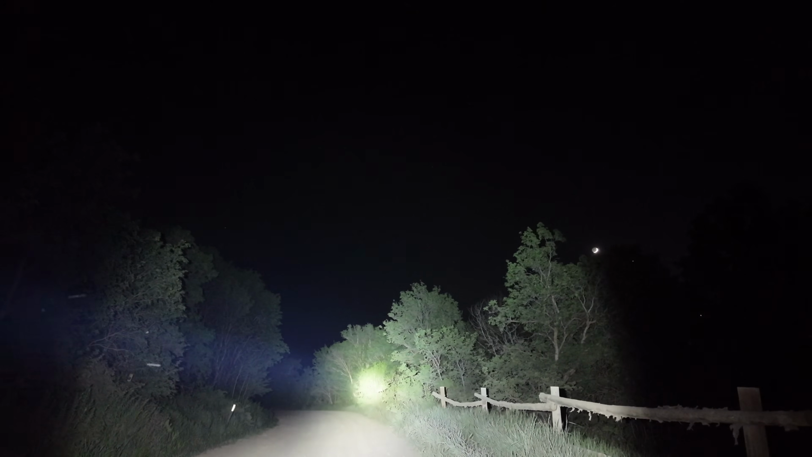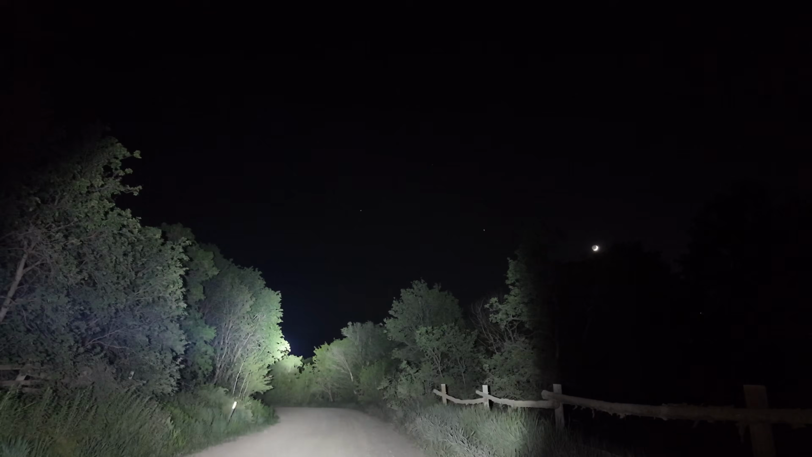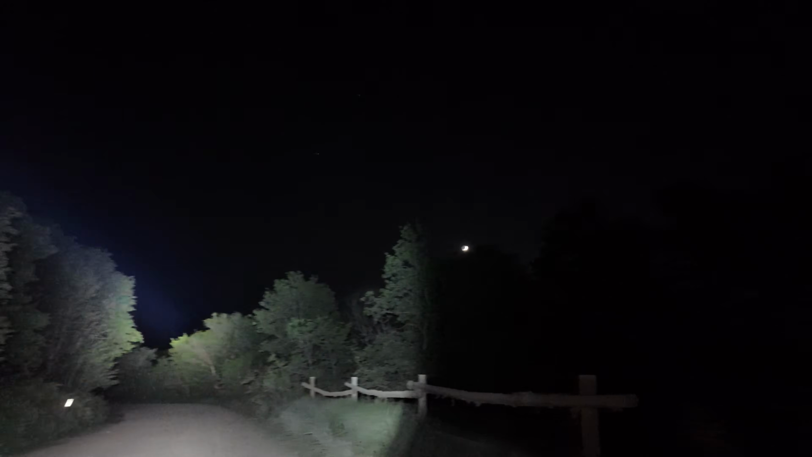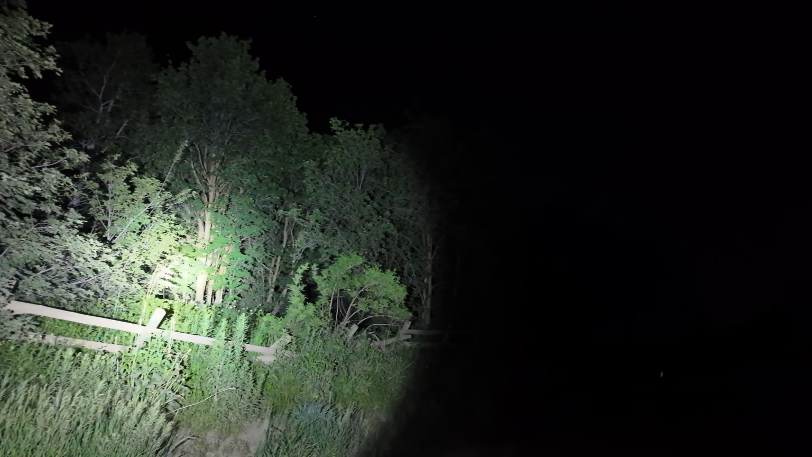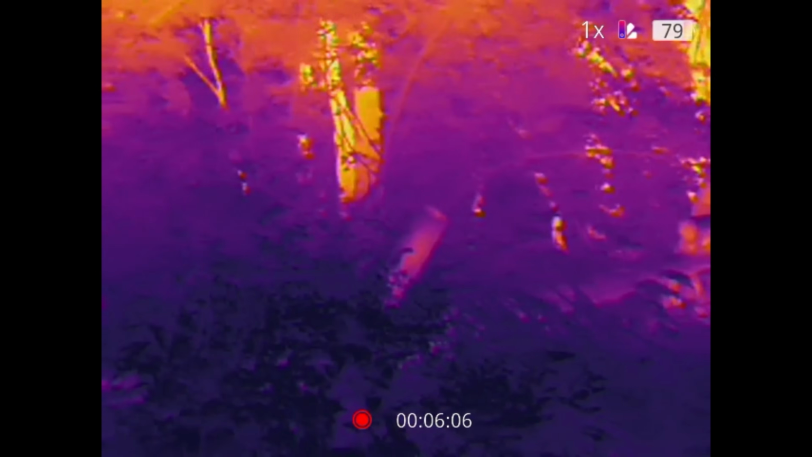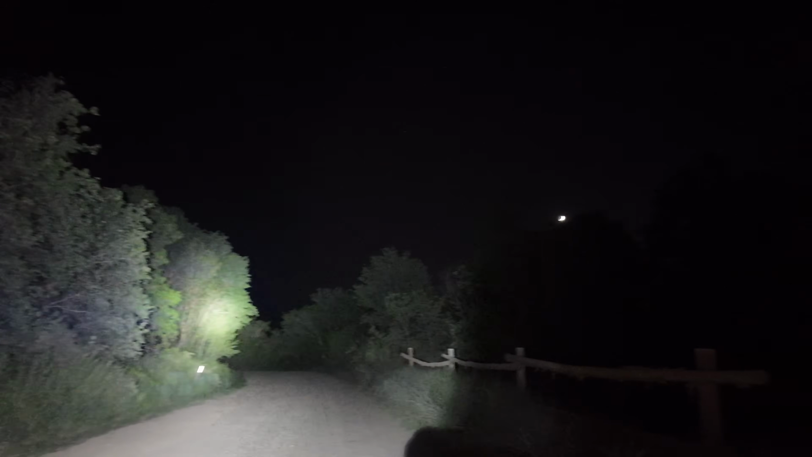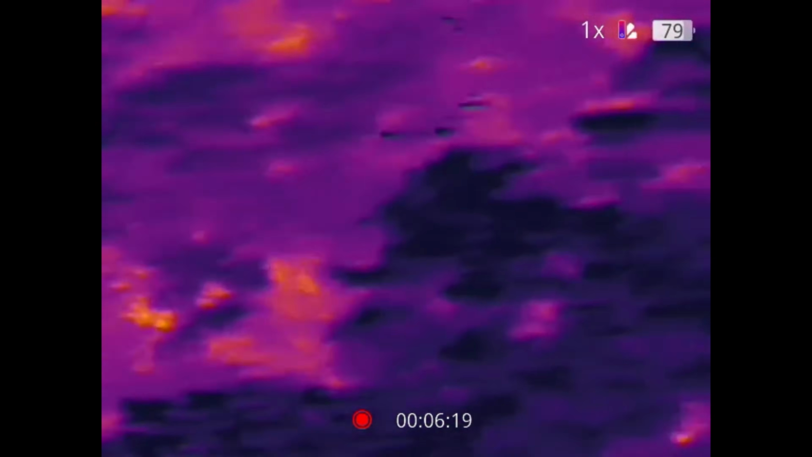This flashlight's amazing, guys. I appreciate the lights, guys. Thank you so much. This flashlight is so bright. Like, you can see almost half a mile. But like I said, I want to try to keep it off as much as possible because we are trying to run a thermal camera. It's going to get much more information.